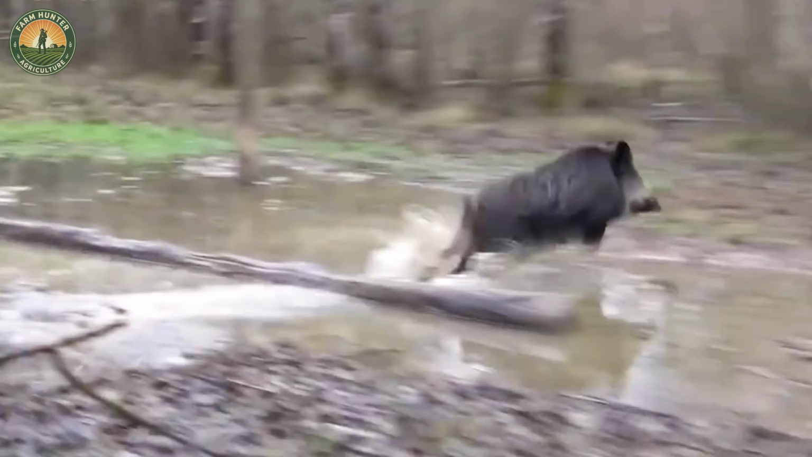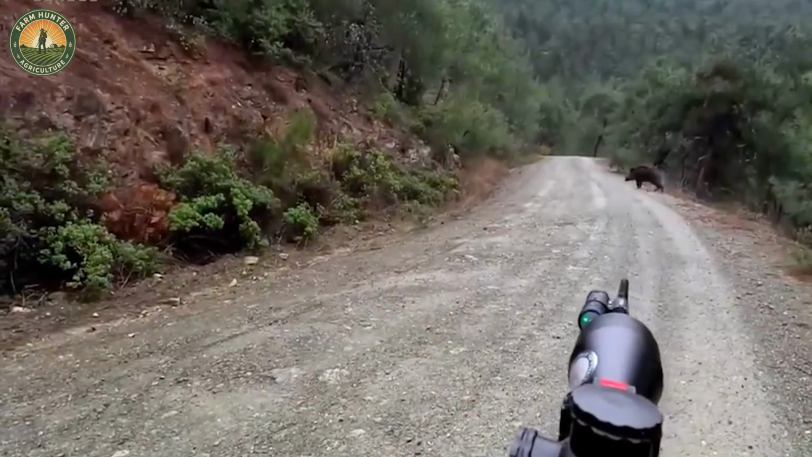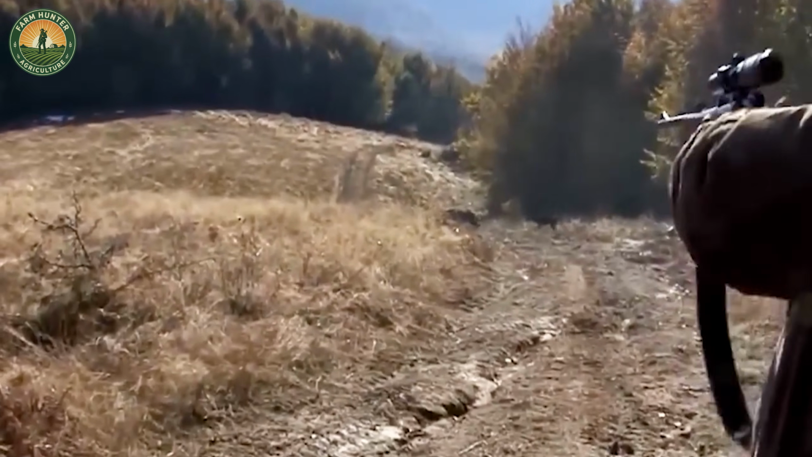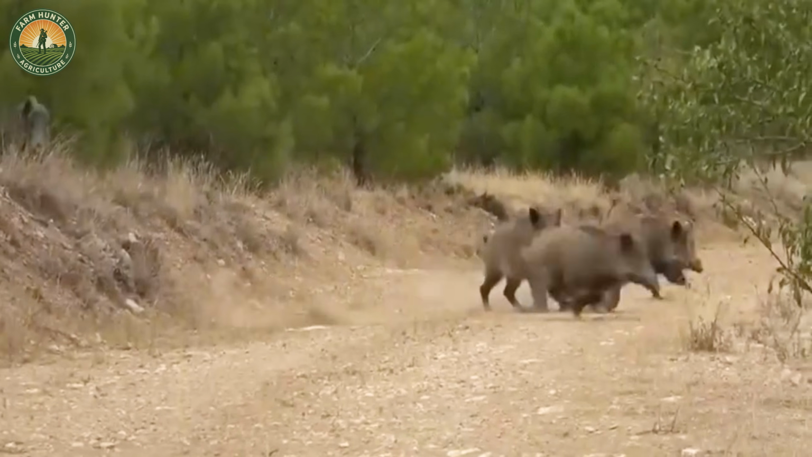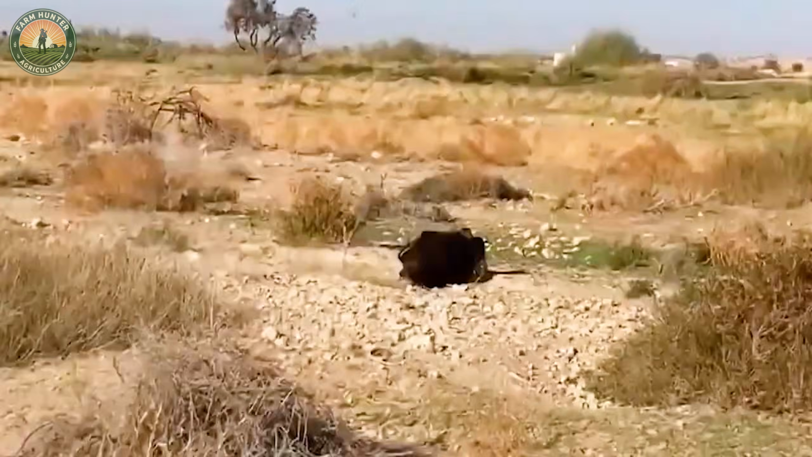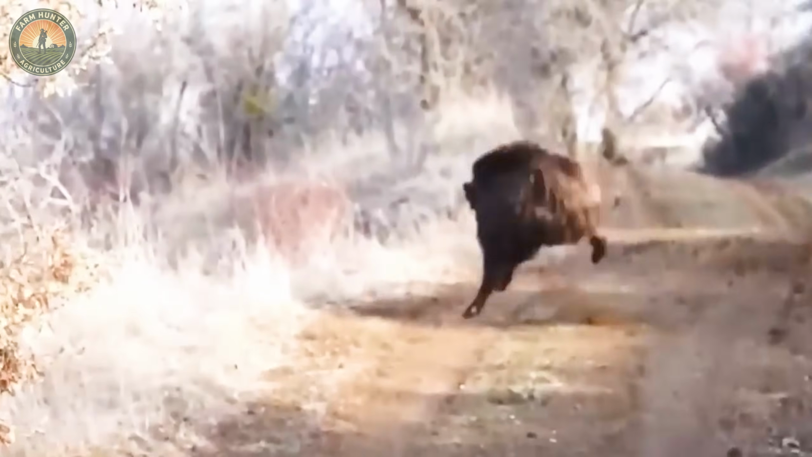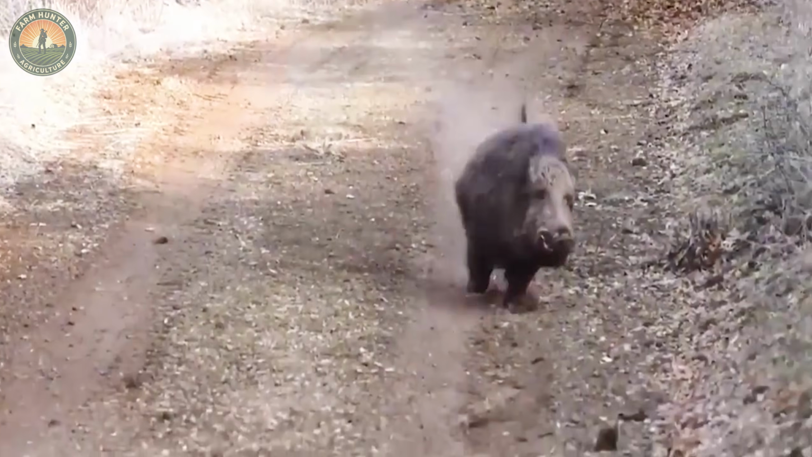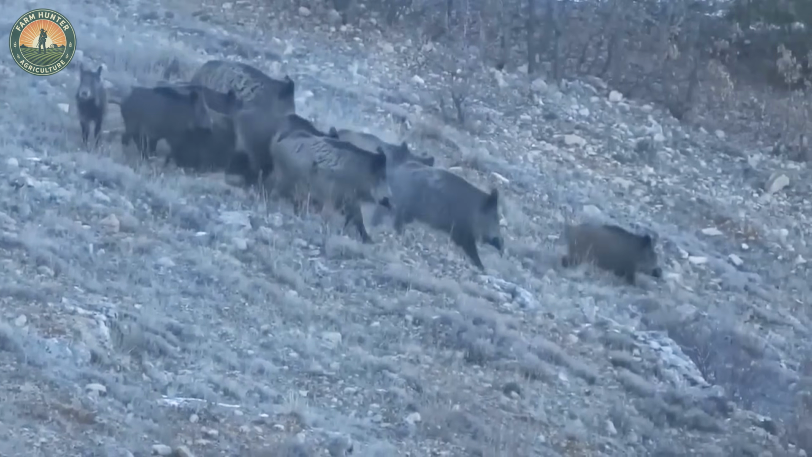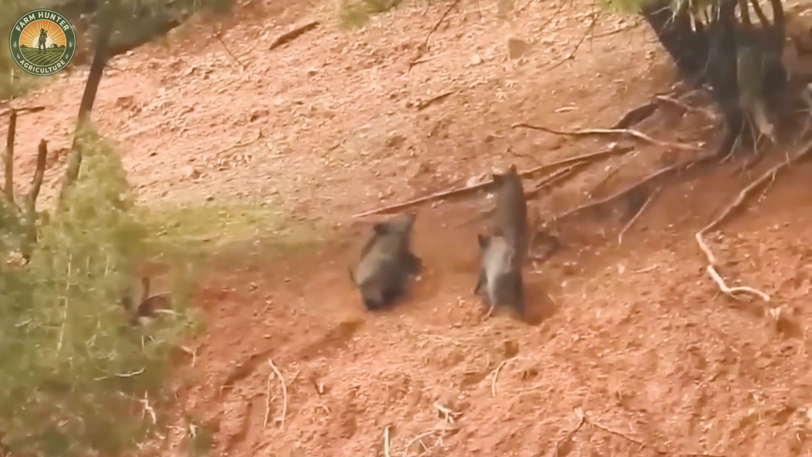This region is famed as a wild boar haven, and true to its reputation, it didn't take long before our next target appeared. We moved with precision, cutting off its escape route. From a prime vantage point, I took steady aim and squeezed the trigger. Simultaneously, my teammate struck another boar. In what felt like mere seconds, we had expertly brought down 2 boars. Flawless execution.